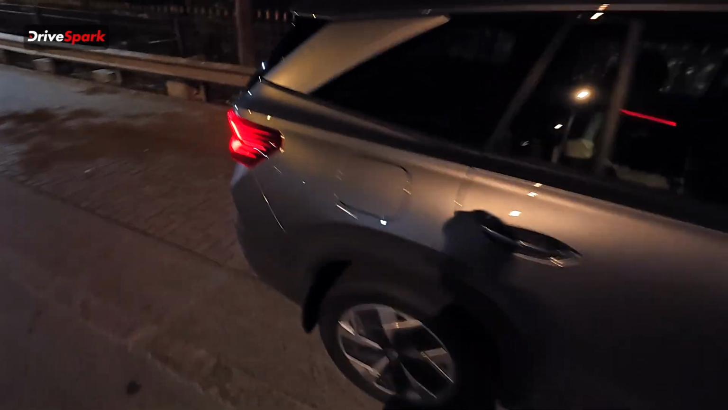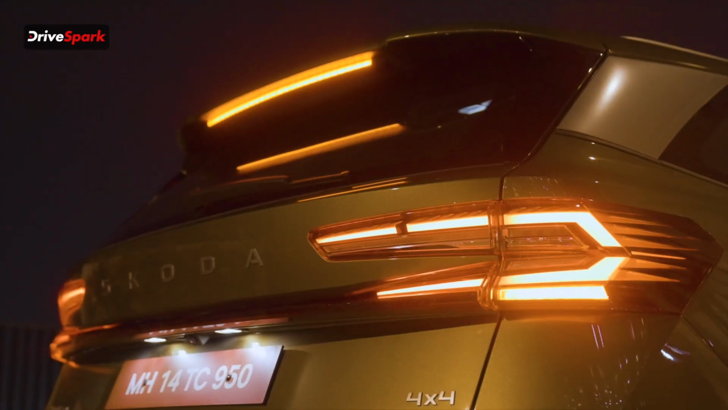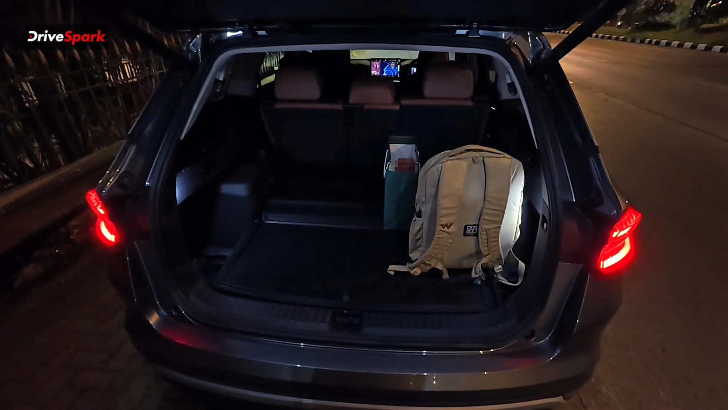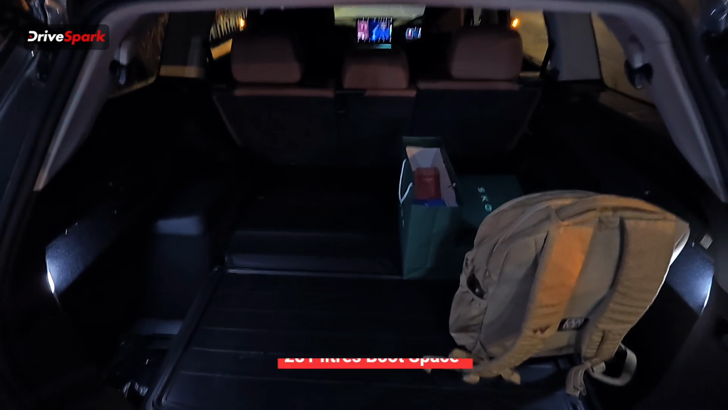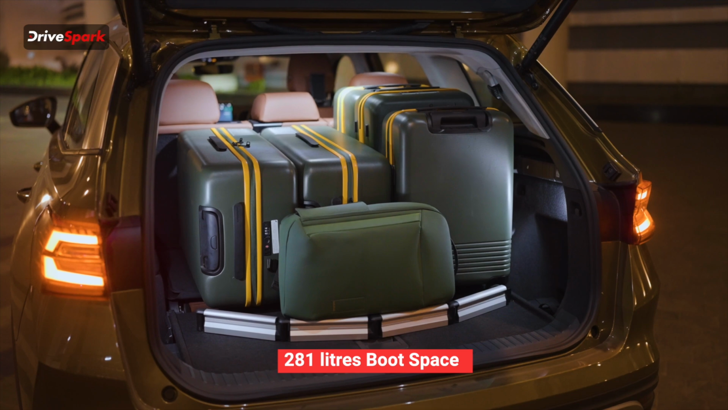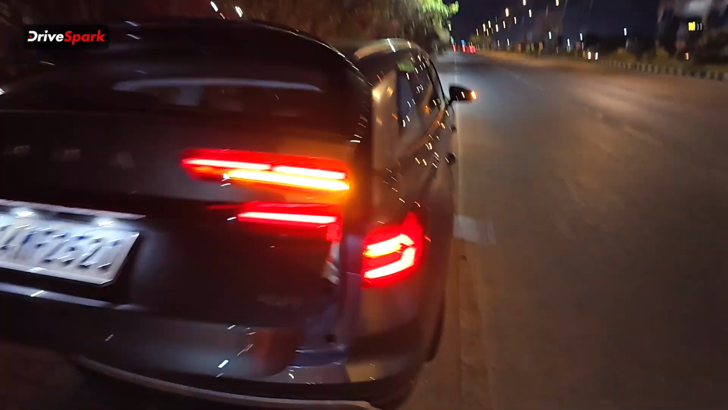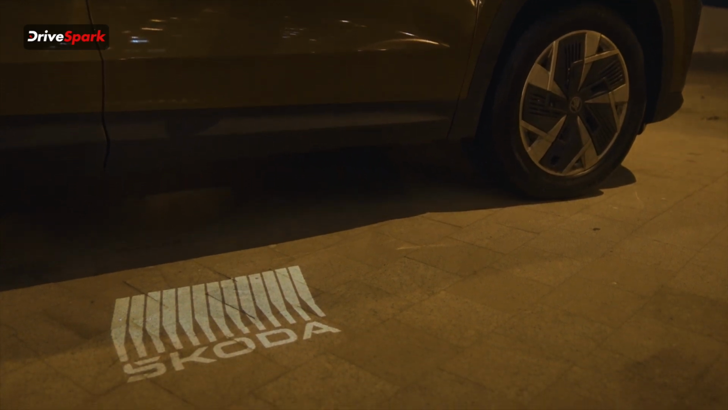Let me just quickly take you around the car. That is how the rear section looks like. And yeah, again, crystal lighting for the taillights as well. That is the boot of the car with the third row folded. And yeah, with the third row folded, you have ample amount of space. If you lift the third row, you still have space for at least 4 cabin bags over here. And since it's an electronic boot, the boot closes. There you have some Skoda lighting, puddle lighting that looks really nice.